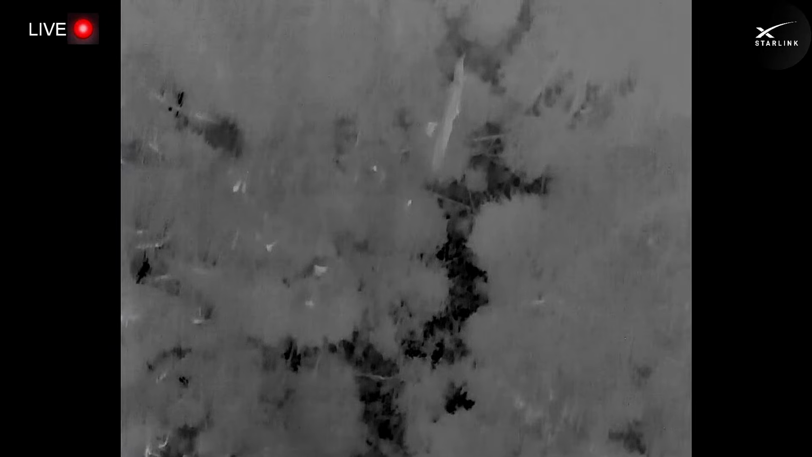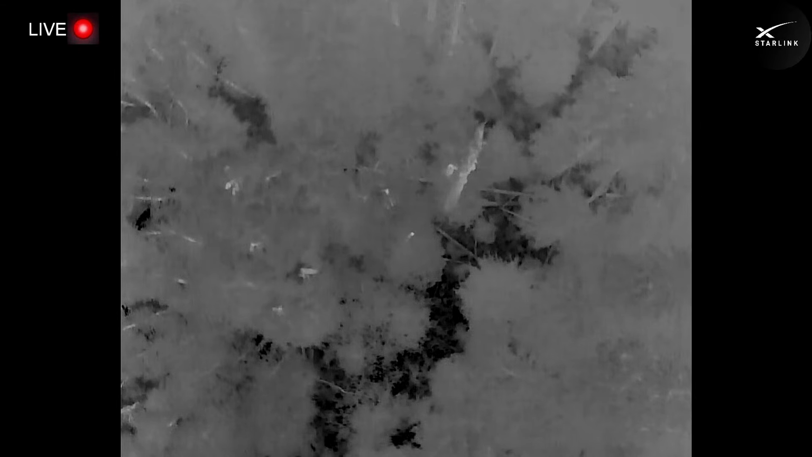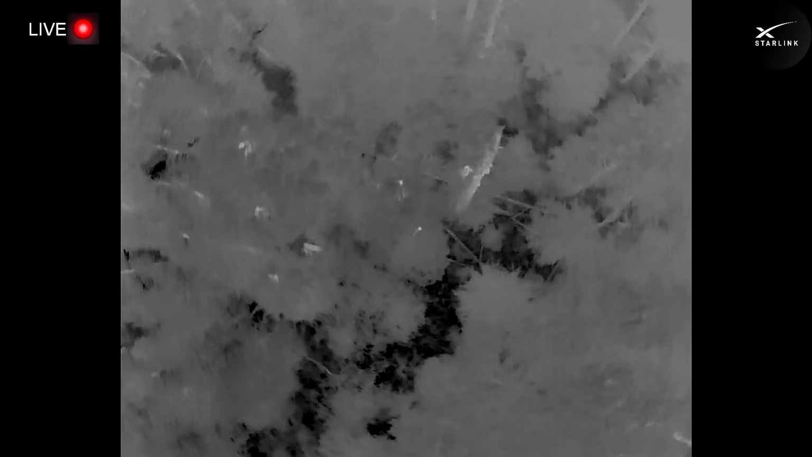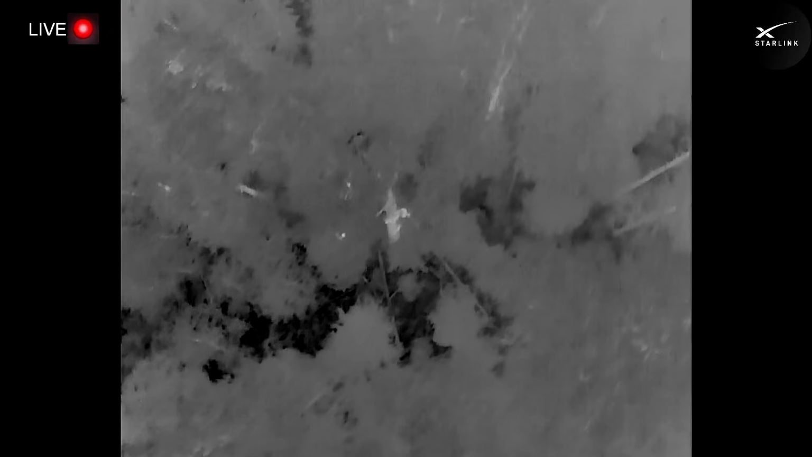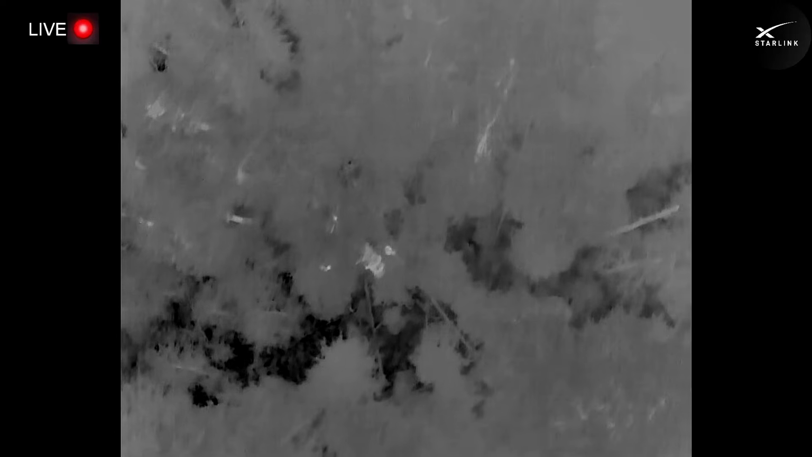Yeah, so this area is pretty cool. We're filming it. We've got a lot of different biomes in this area colliding. Old growth wet forest floor. You can see the black. The black means that ground is cool and moist, and wet. That's a dead tree probably right there. Yeah, and there's dead snags.